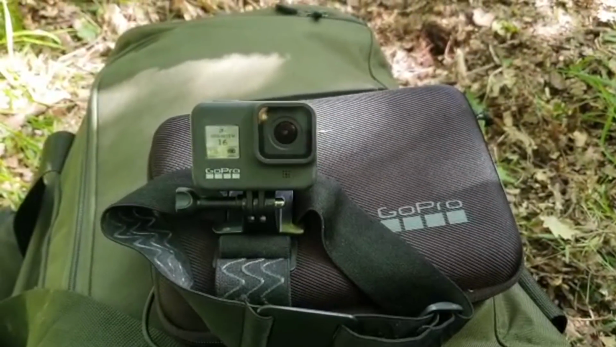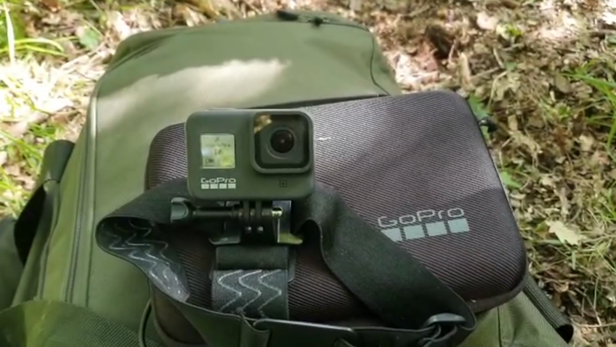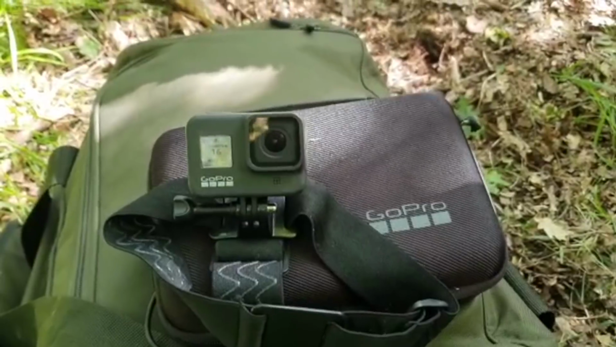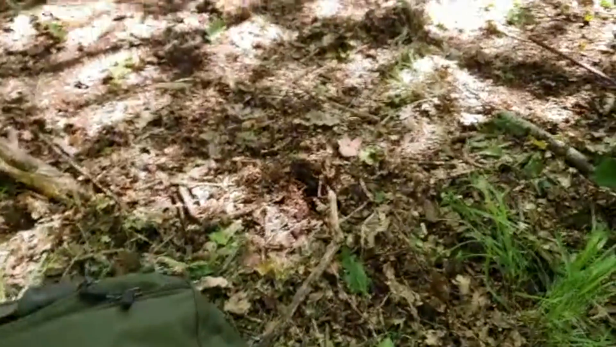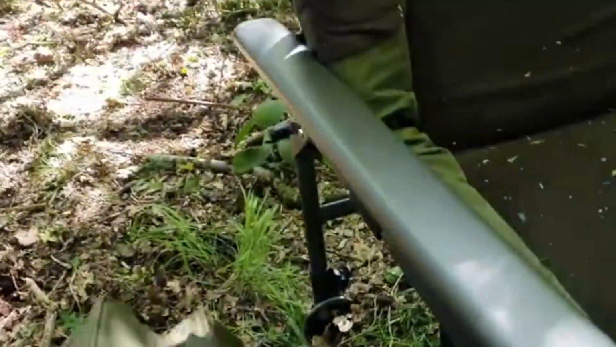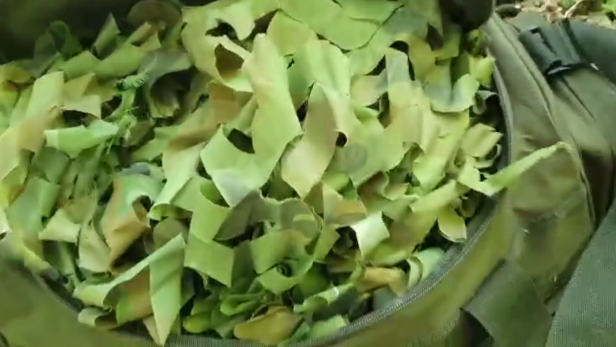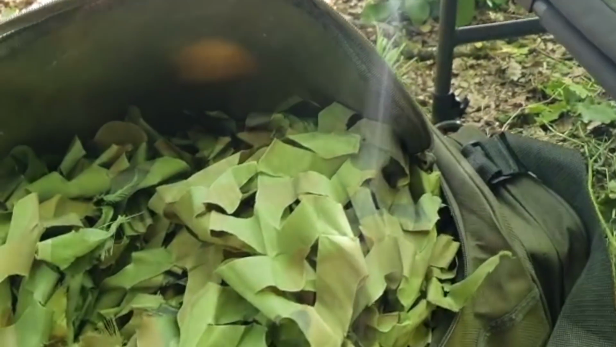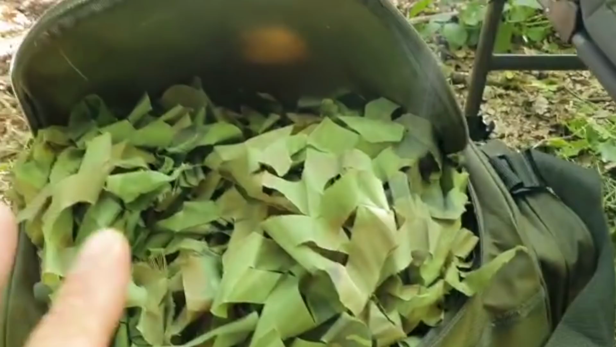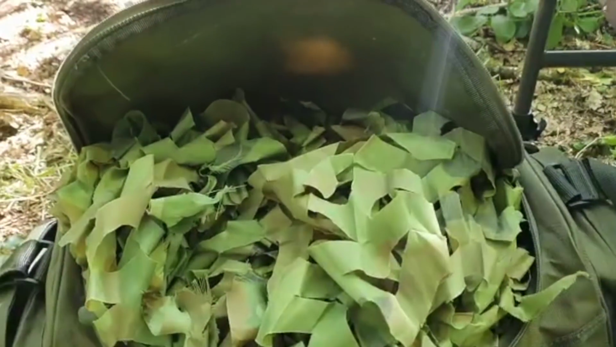Basically, outstanding footage if you're interested in making videos for YouTube and stuff like that. And let's move this aside. In this bag there, I carry all my stuff for tripods, the camera netting, bits and bobs. I carry in this bag. Fishing bag, the netting, I think I had it from Amazon.